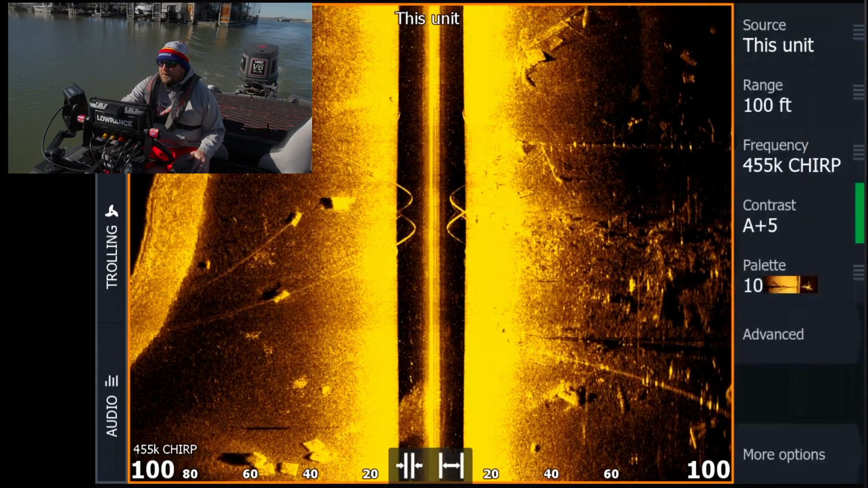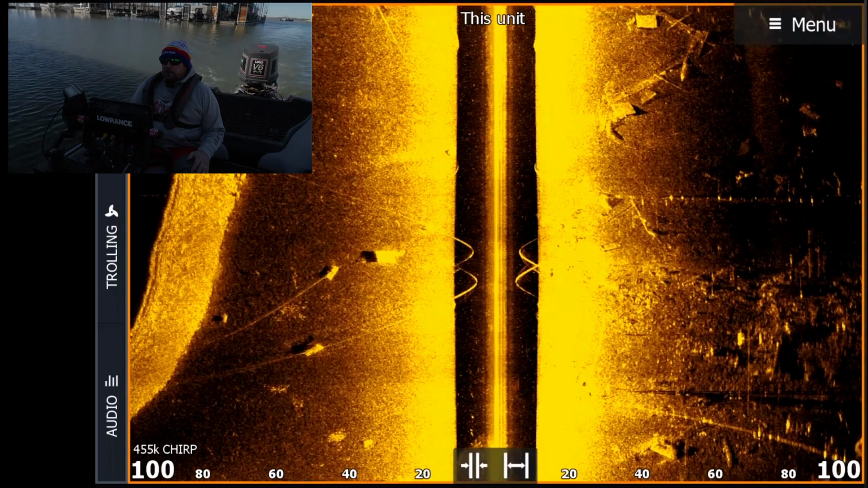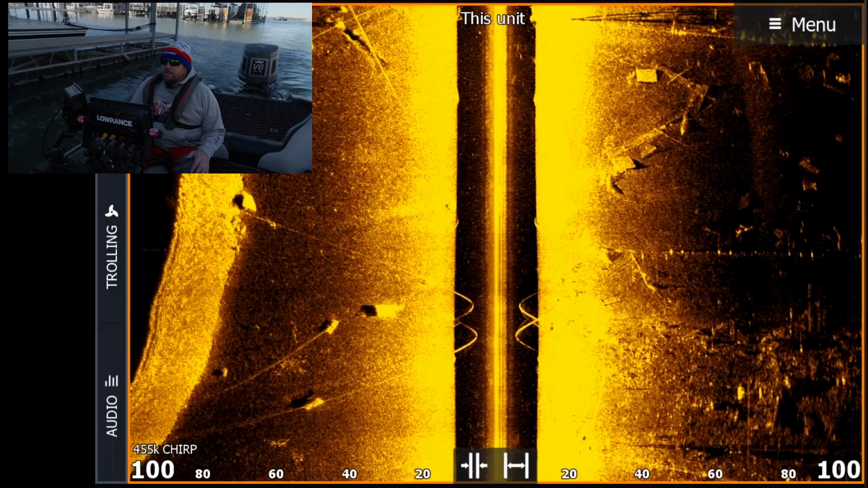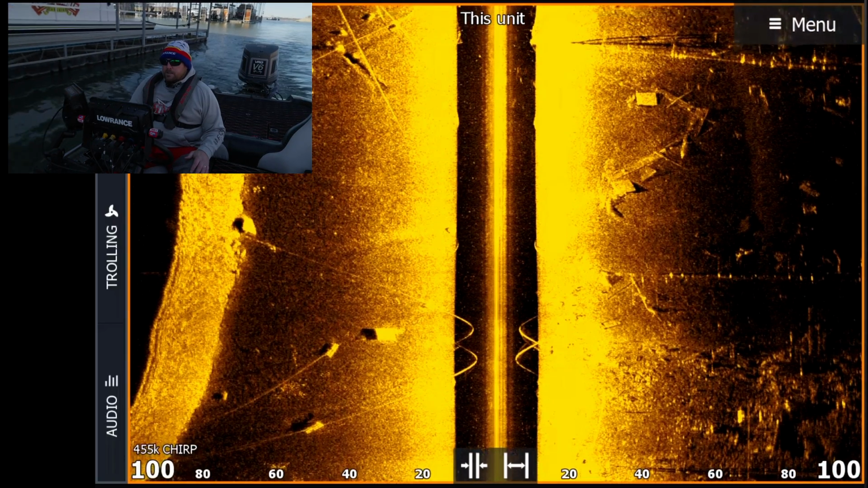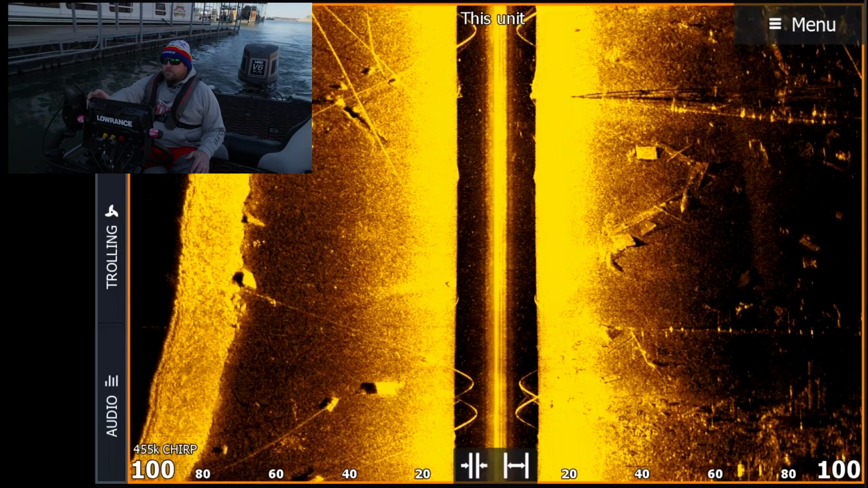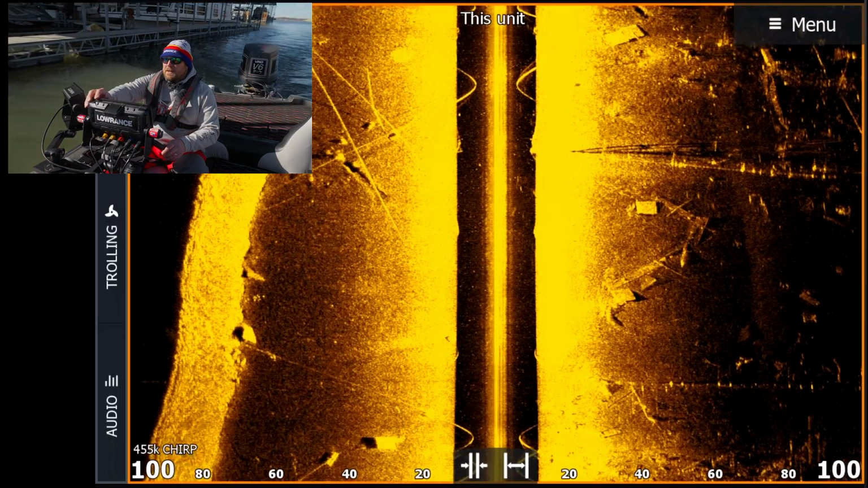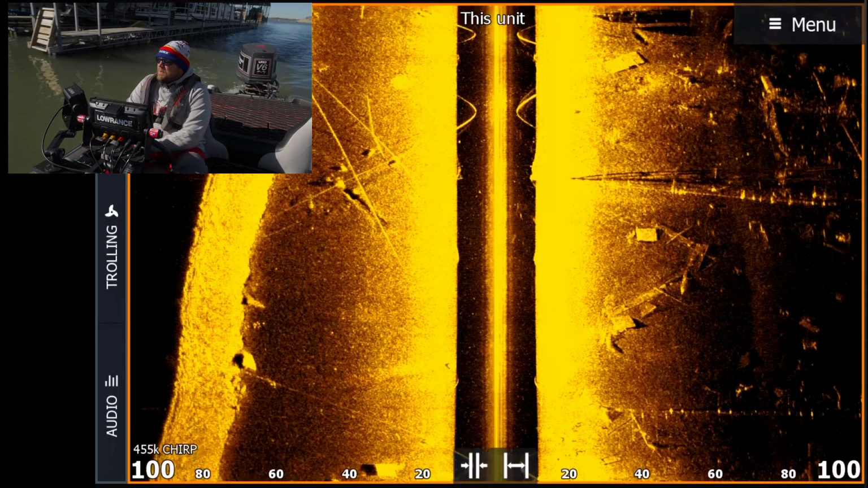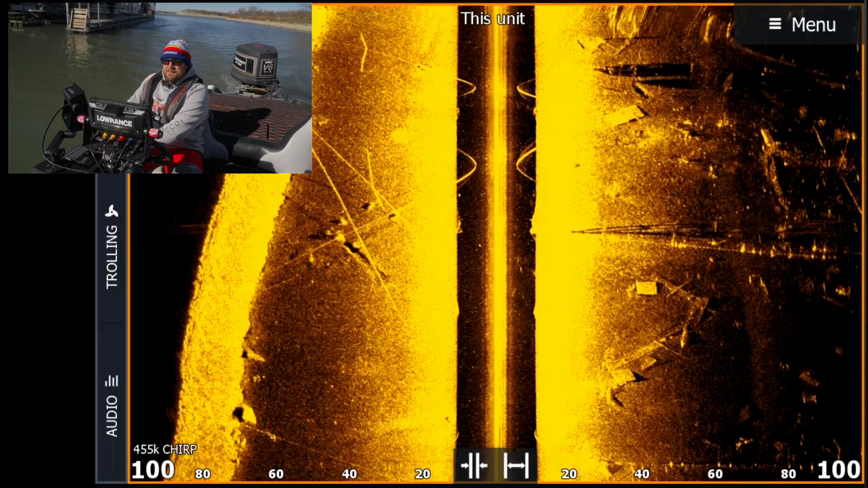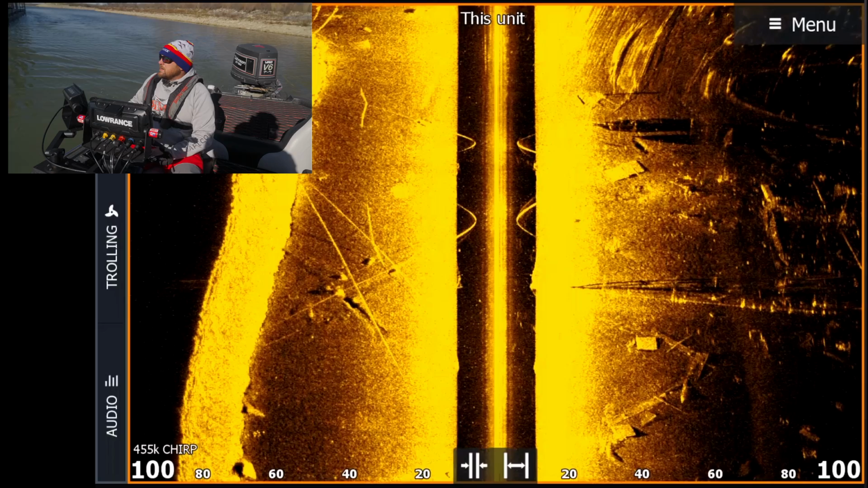And we're running +5 on the contrast. We're a little hot right there in the middle, but that's okay because everything out to the left and right is pretty clear. And as we can see, that's a pretty good picture under the docks here. So, want to keep moving along just a little bit. And again, the faster we go, the better it's going to be. And I'm going to stop here and kind of turn around so we can go back out of the marina because we're pretty shallow here in Kansas.